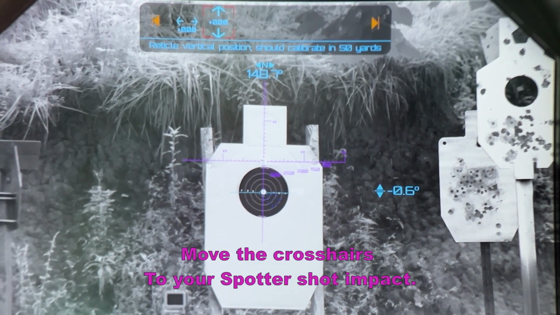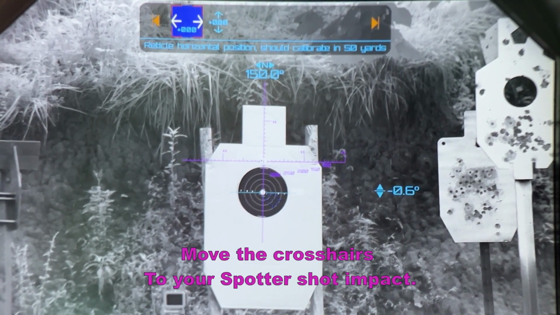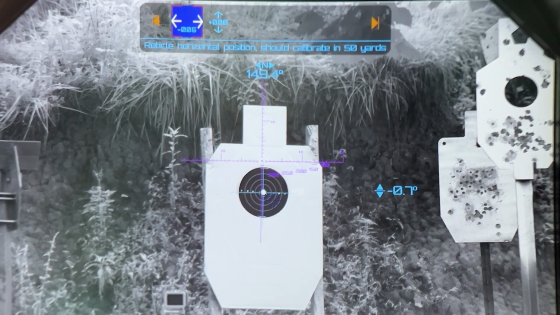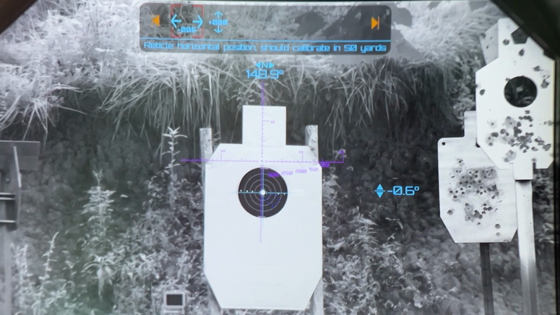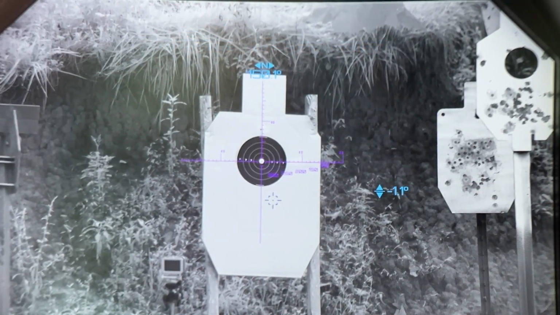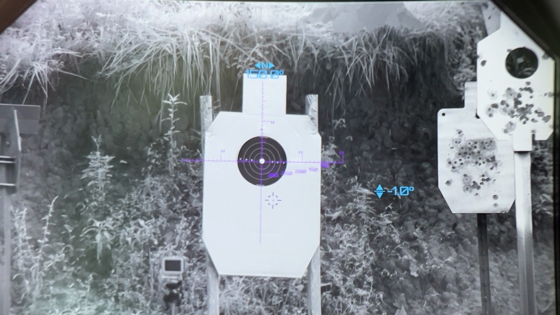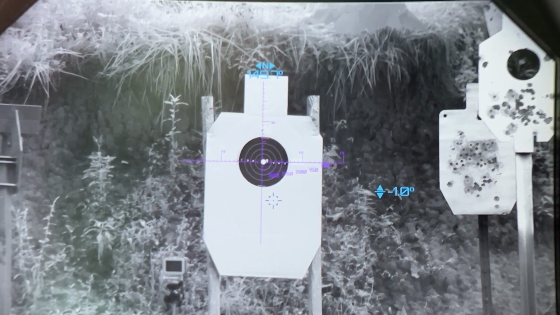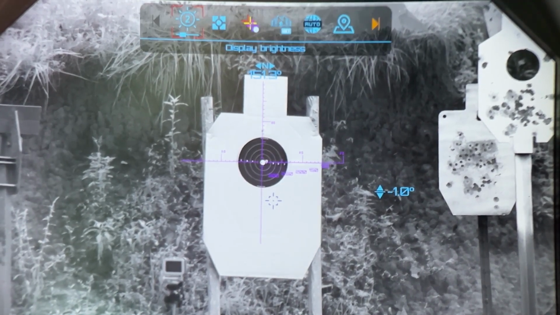And it looks like we just need a little bit of horizontal here. And we can see we're about over that sighter shot. All right, we've got our crosshair back on the center of the target. Let's go ahead and shoot our next shot. All right, it's pretty much right there at the bullseye, just a little bit to the right. We'll go ahead and go in here and make another adjustment.